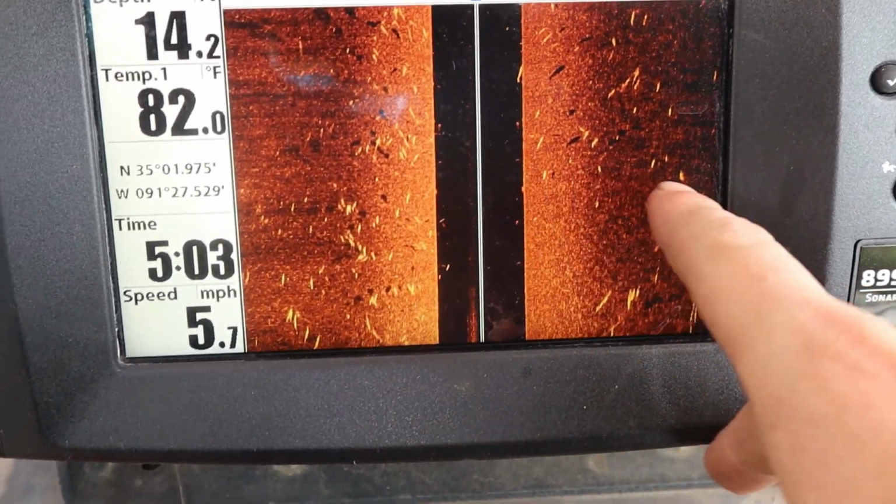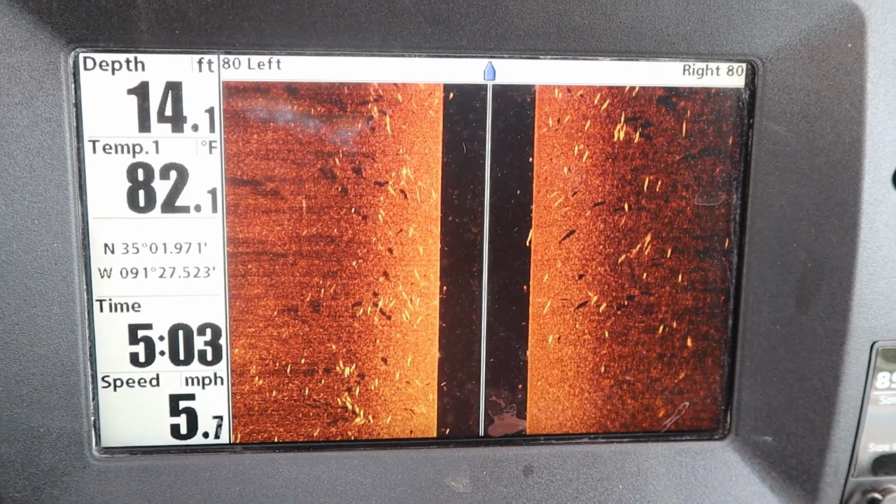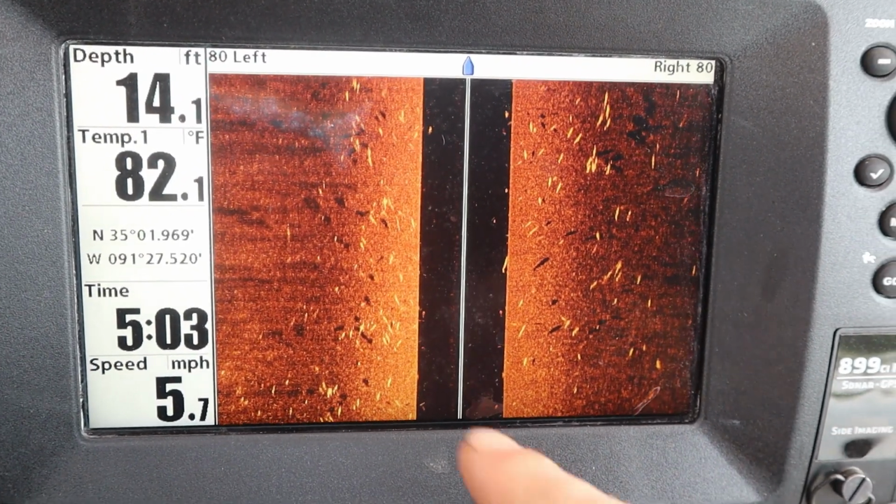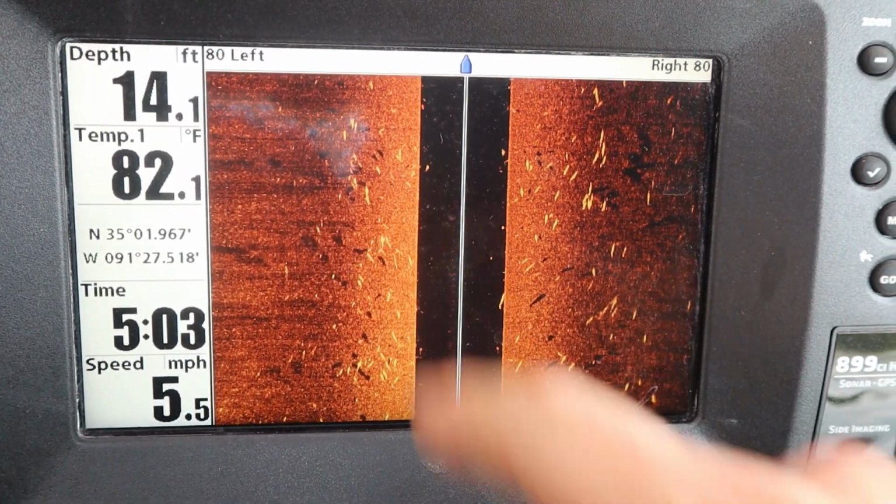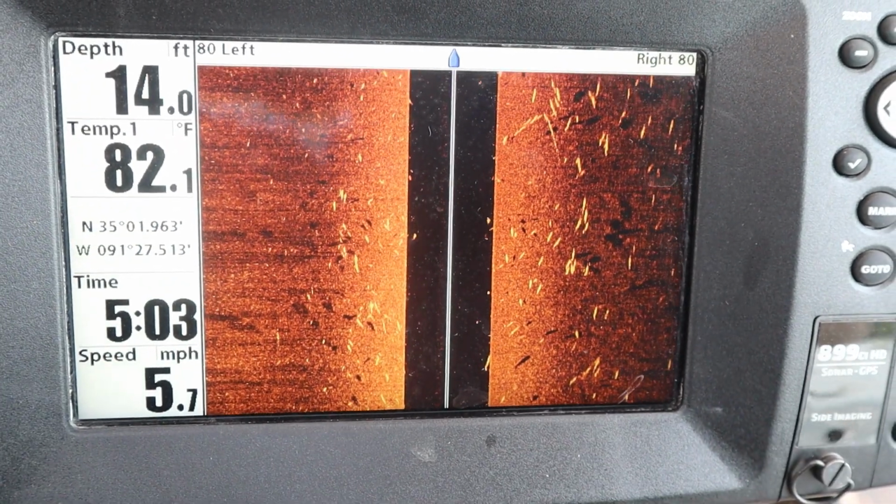So what we're looking at, all these are carp. They're pretty scattered out. It'd be hard to target. The other thing we're looking at is the shadows that they're casting. So if y'all know anything about side scan, you know with the shadows, that means they're higher up in the water column.